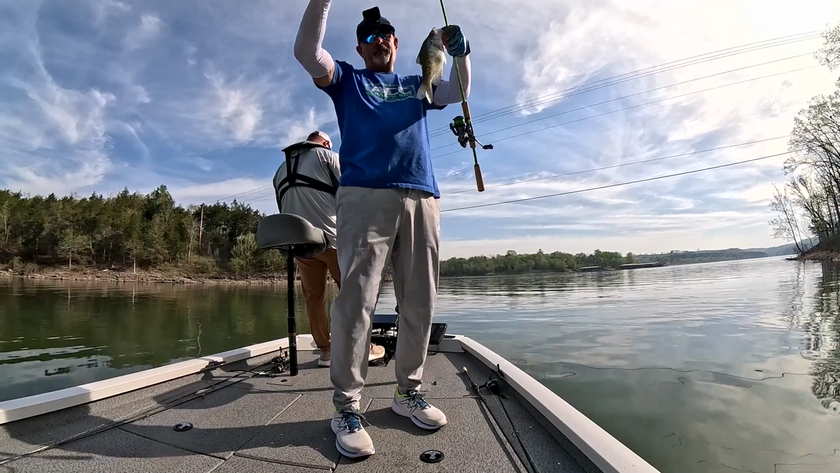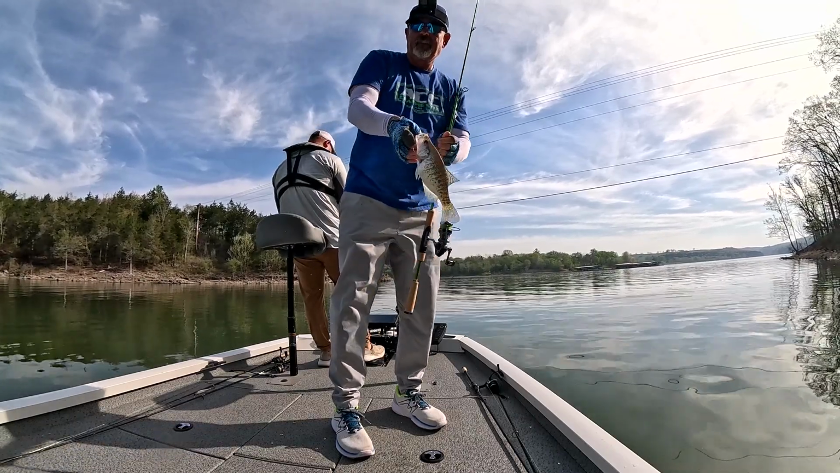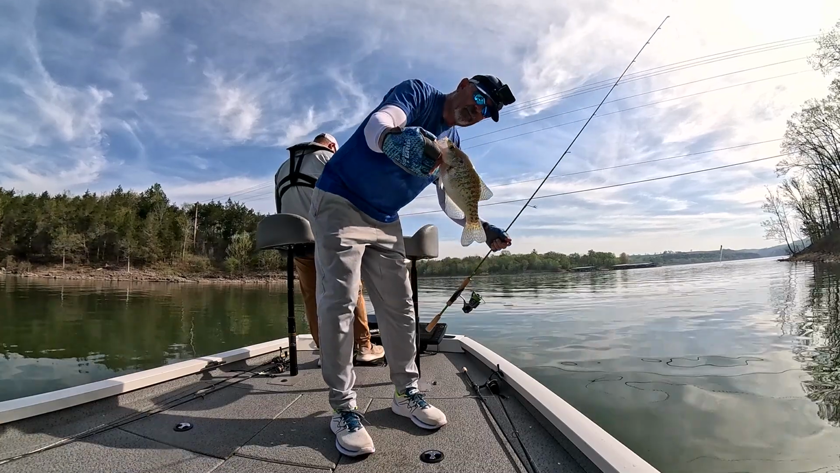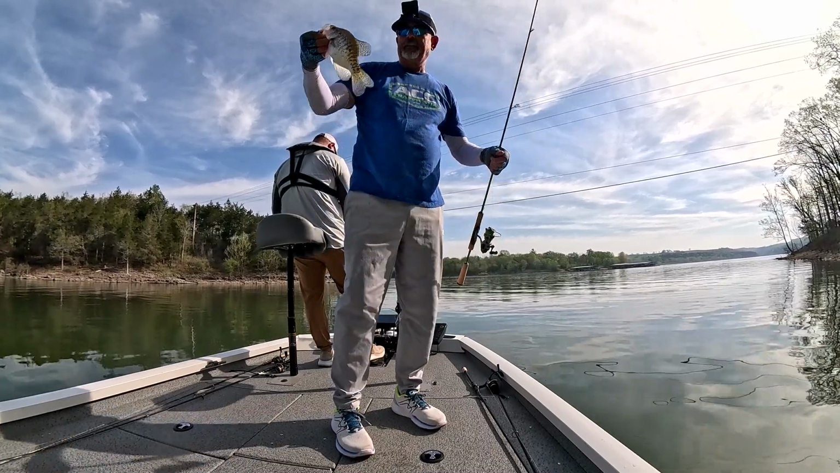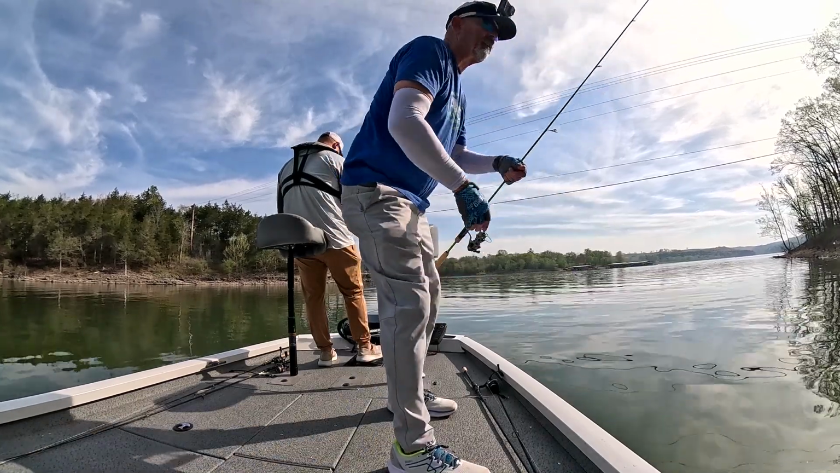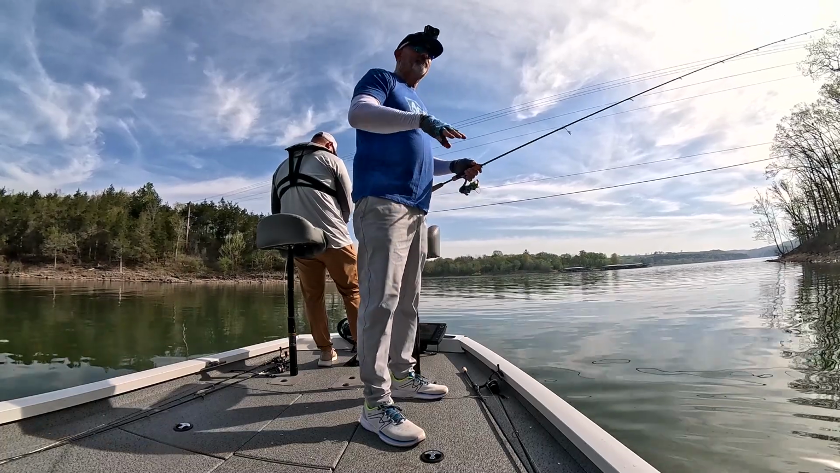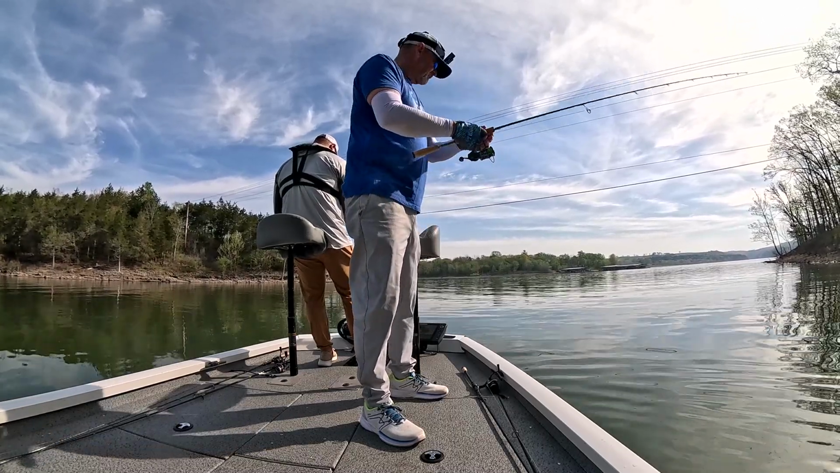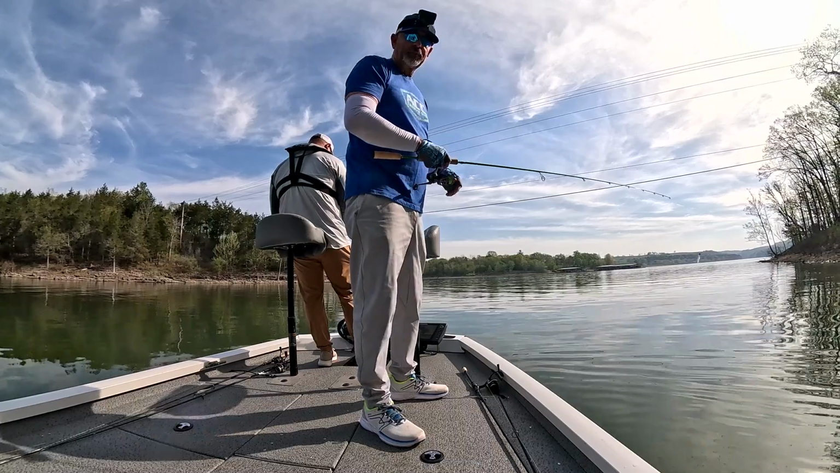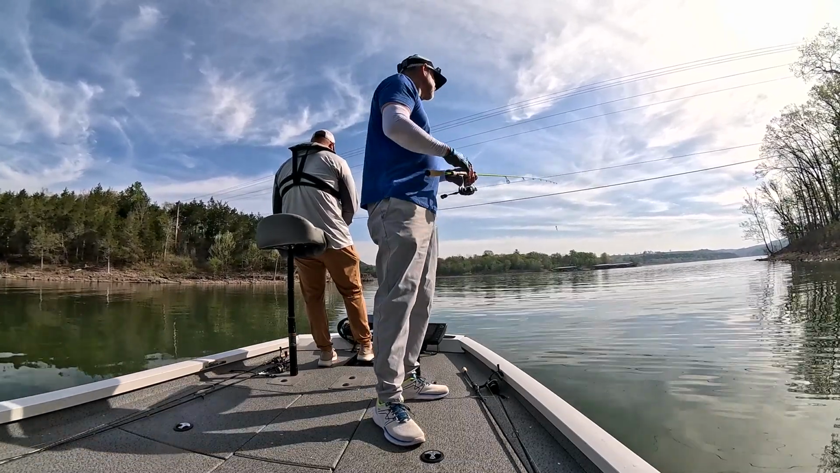That's 2 crappie we've scoped. The scoping crappie, other than the one Wes caught, was pretty good. But that little female, I'll let her go. The scoping crappie hadn't been as big as the no scoping crappie, but we'll take them. Be letting my crappie go.